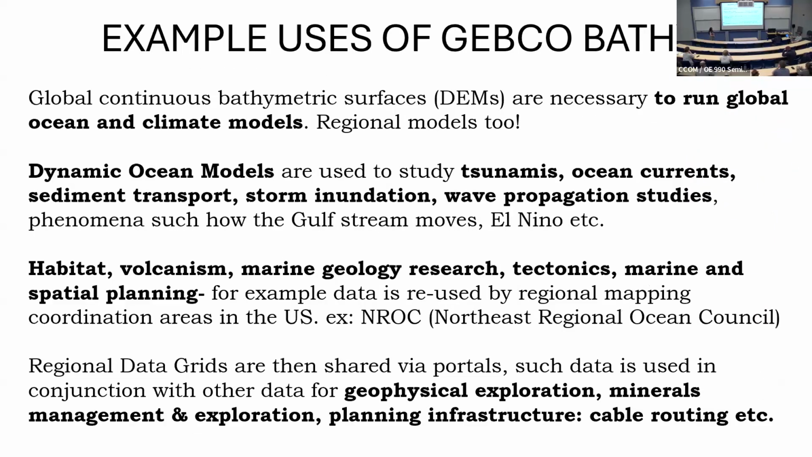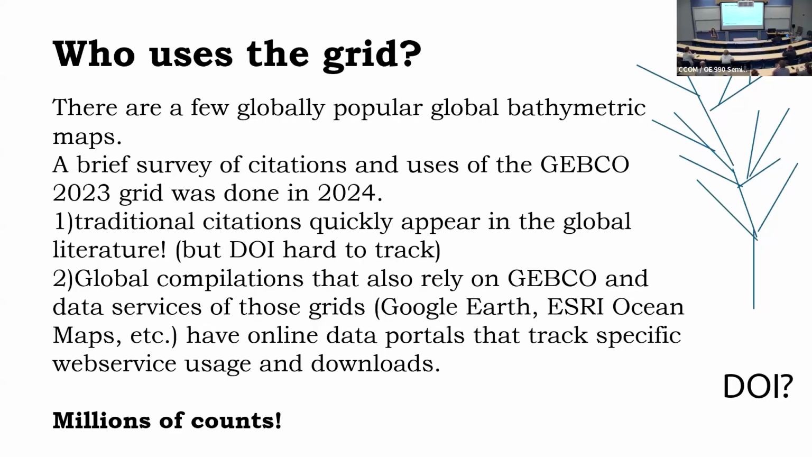So who uses this grid now that we've got this? I tried to go through about a year and a half ago and find some metrics on who actually uses the GEBCO grid. I thought, okay, let's see if I can do a citation search, journal search, see how many people use it. And it was actually kind of cool to see how quickly in the literature the current year's grid gets used and cited pretty fast. I thought that was really neat to see.